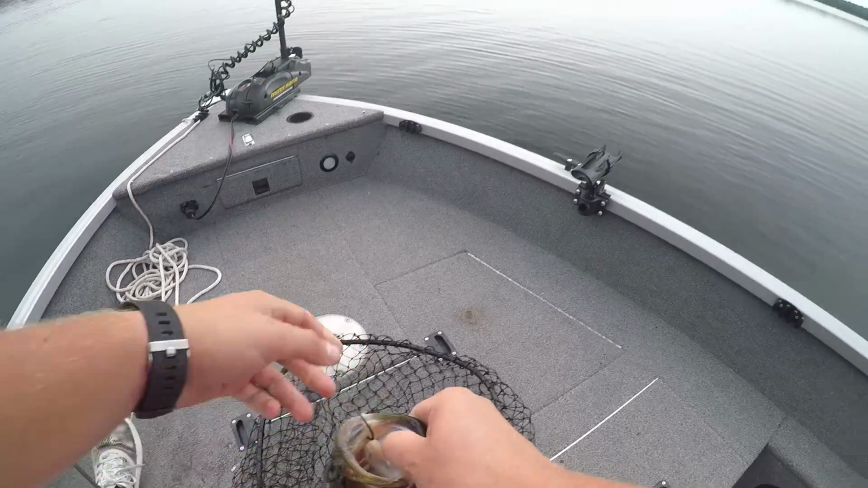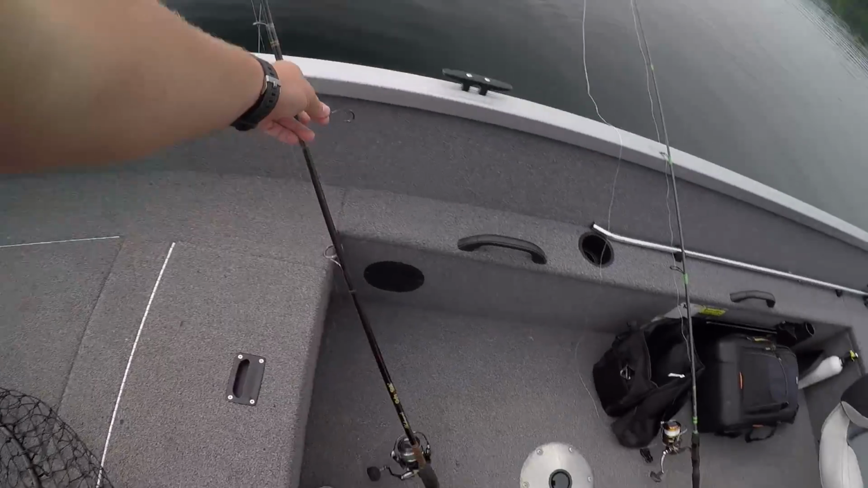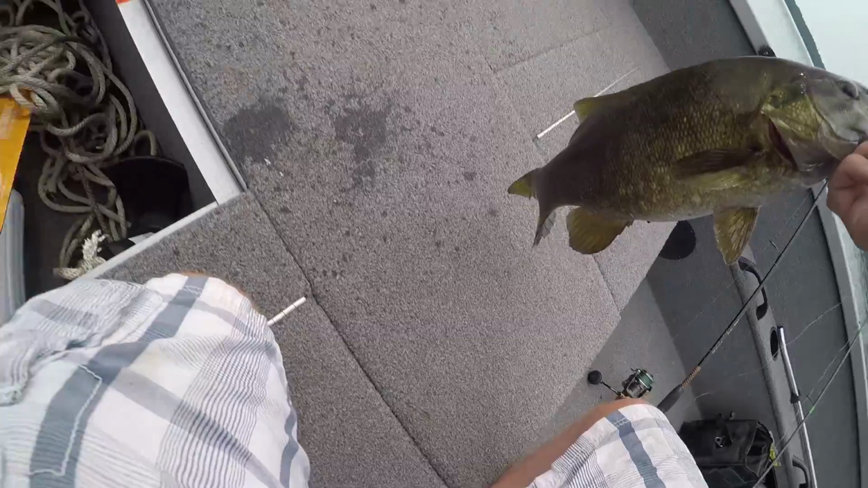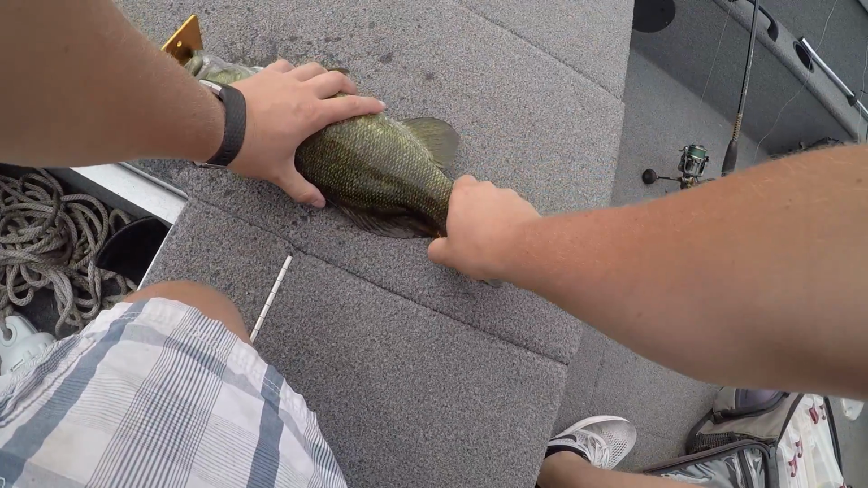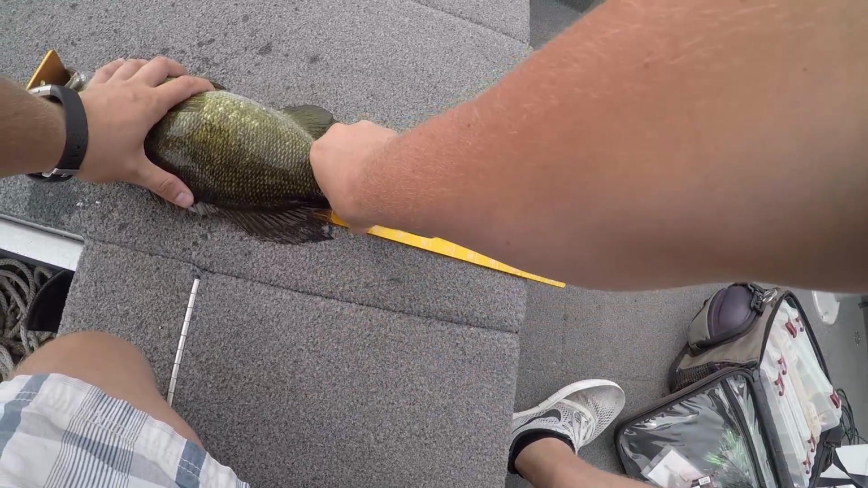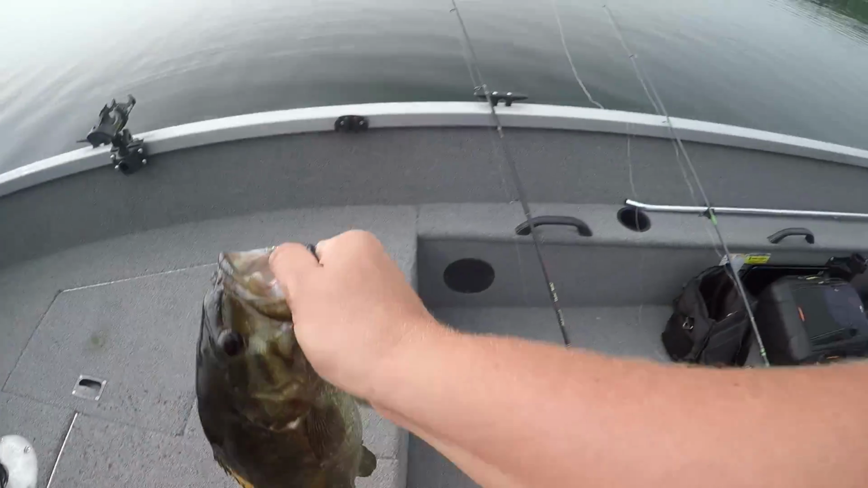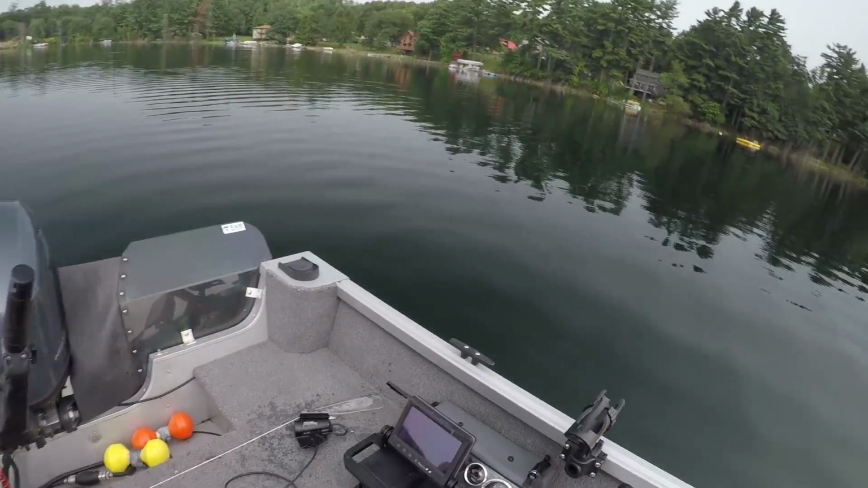Gosh, these fish fight, guys. Look at that. Circle hook worked great. Let's take a quick measurement. Quick measurement of this little beast here. What do you think? 16? I think he's a 16er. Oh yeah, easy 16. 16 and a quarter. Nice. Sweet, guys. Well, let's let him go.